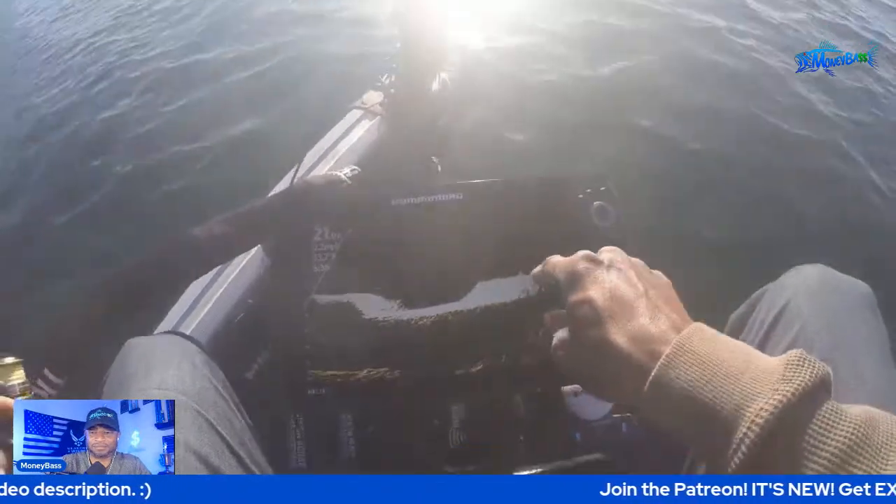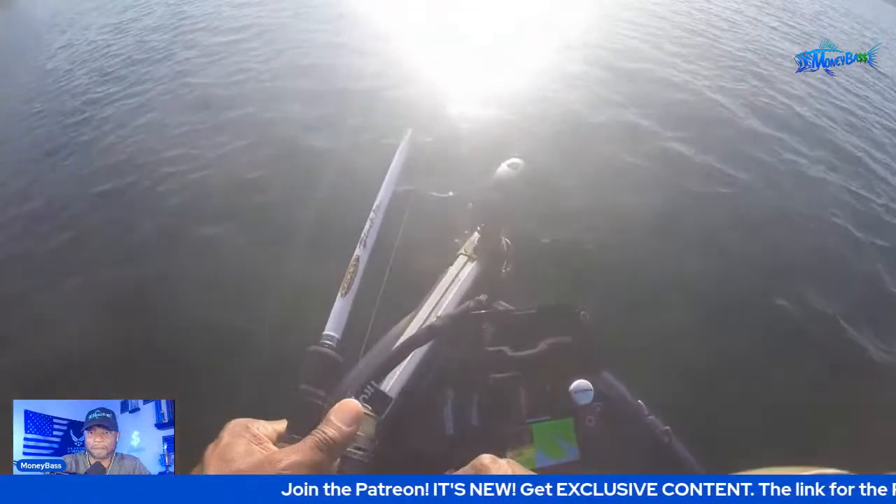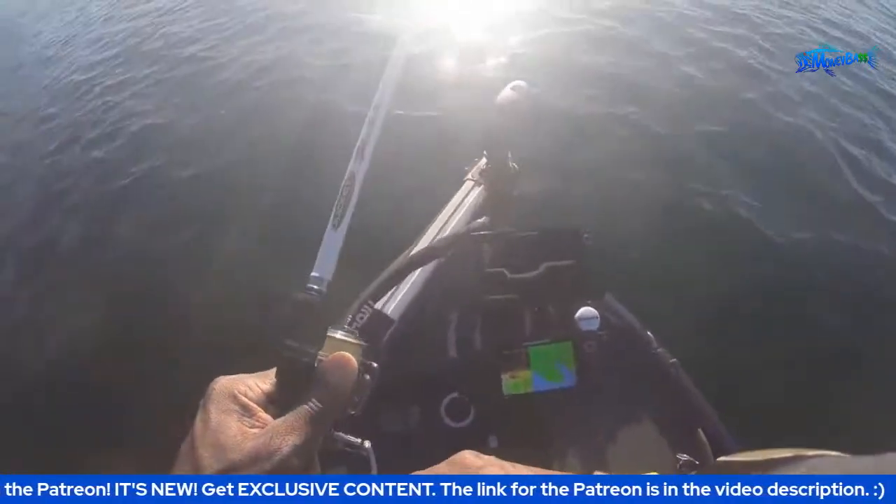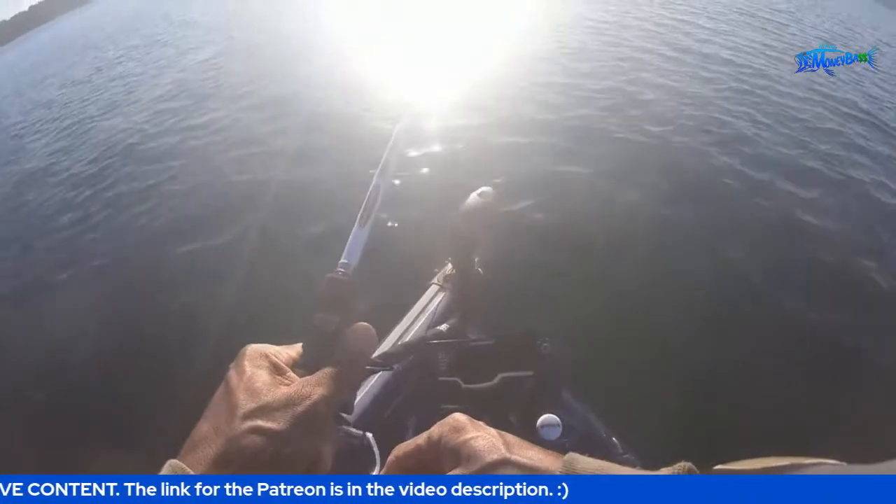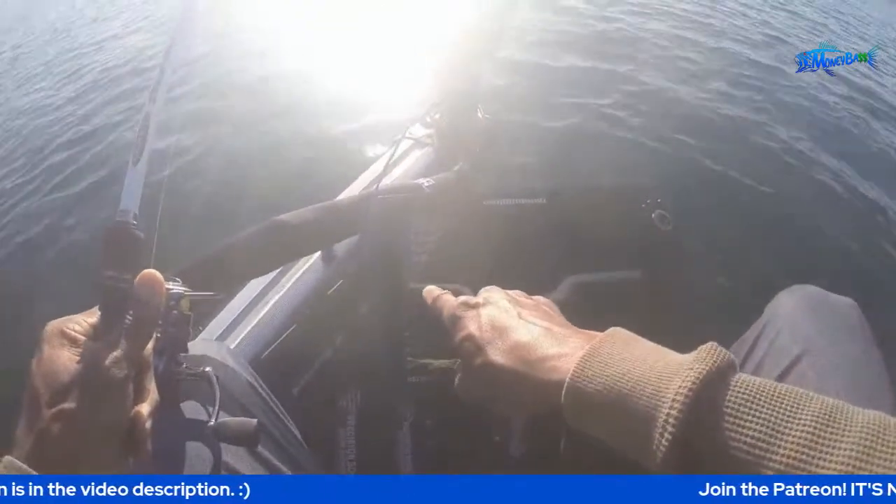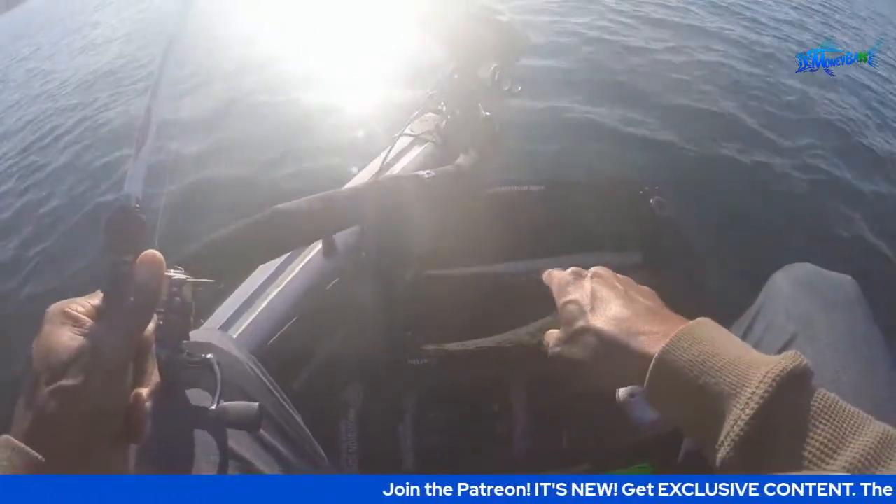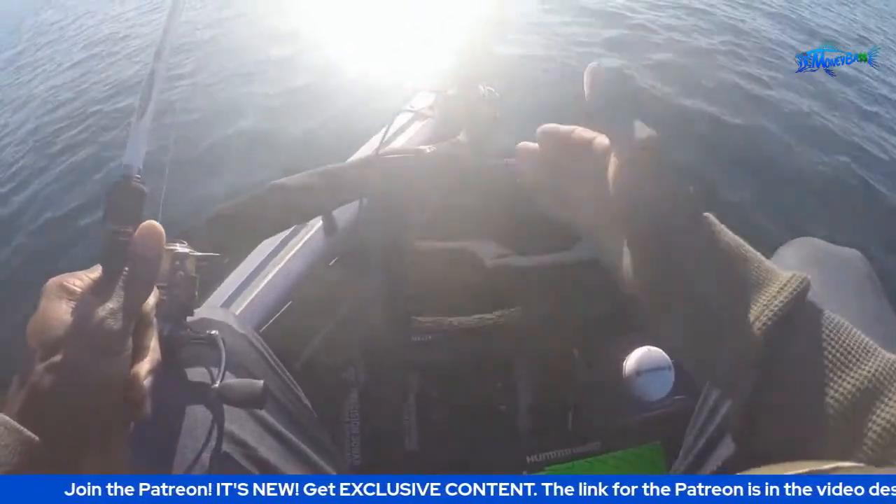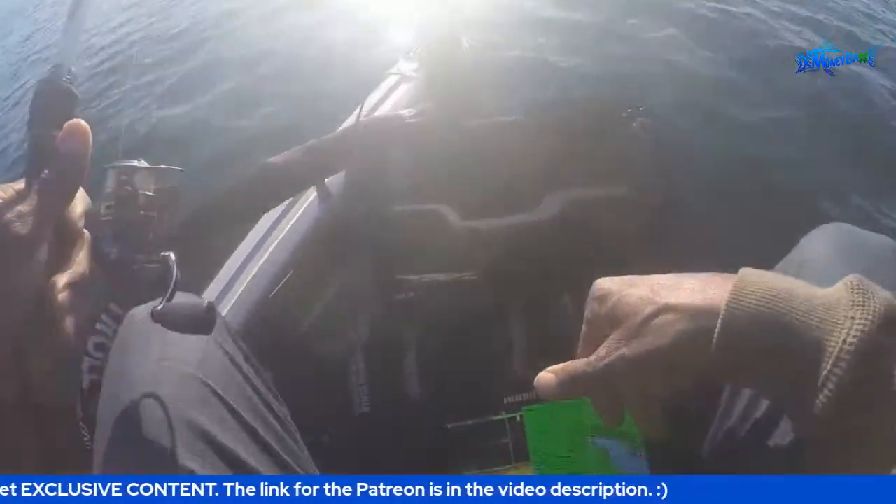Fish swimming over to it now, sitting right at the top of the ledge of this ditch. See the definition of that ditch, guys? So in 25 feet, and it drops down to about 35. I have it on spot lock, but I kind of position the boat to where it'll keep me lined up, even with the current and the wind kind of pushing me.